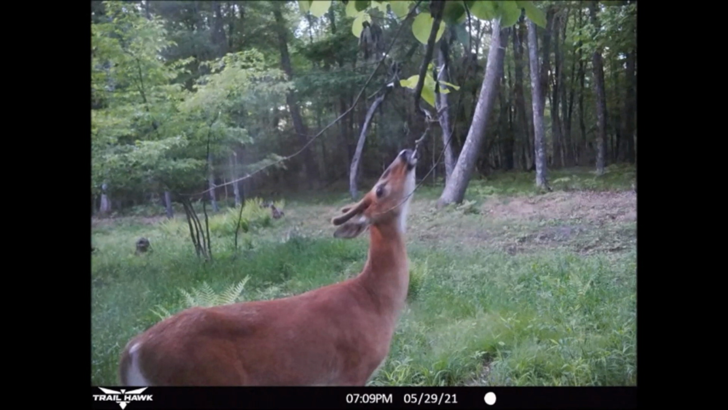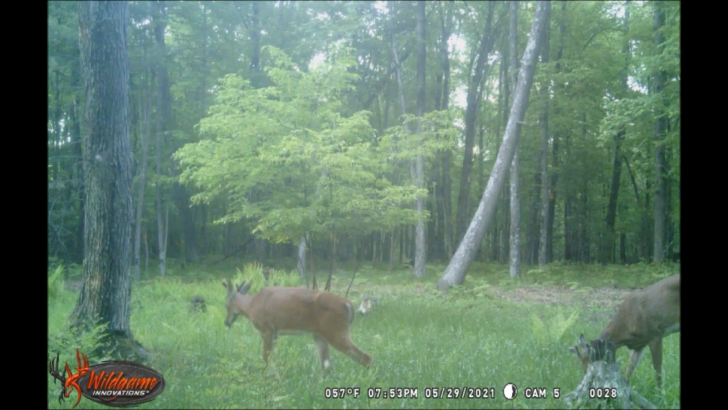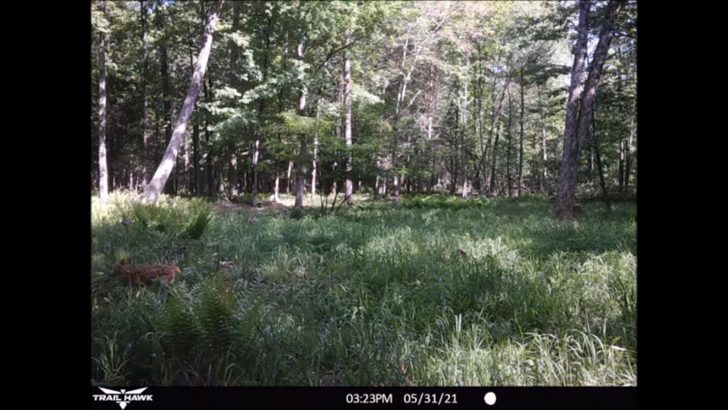A few minutes after he was done, this spike buck showed up to check it out. About an hour later, the spike buck was checking the scrape, and the 4-point came back, but no confrontation was captured by the trail cam. And to finish out the month of May, on the 31st, that doe and her fawn made another appearance.